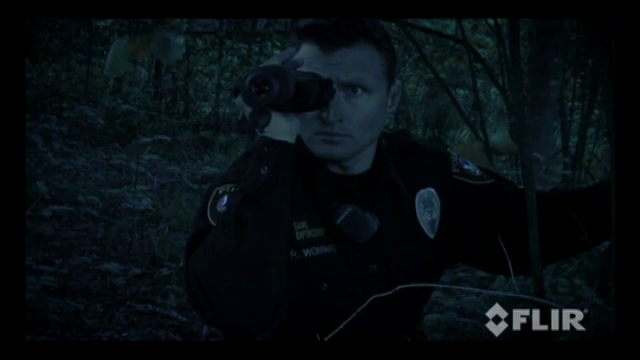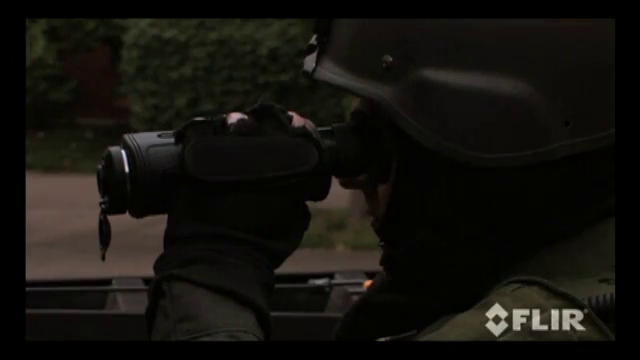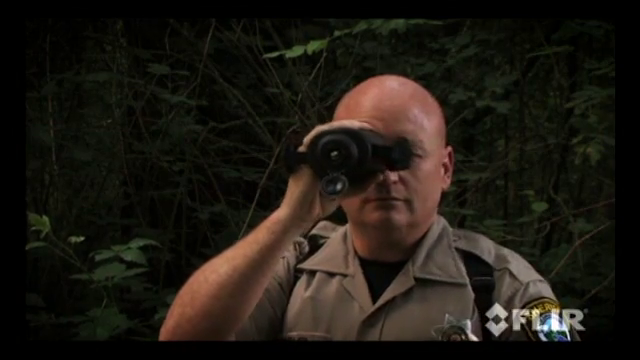Furthermore, the FLIR H-series is so affordable that price is no longer an object to use thermal imaging. The best technology to see at night. See clearly without being seen yourself, day and night.